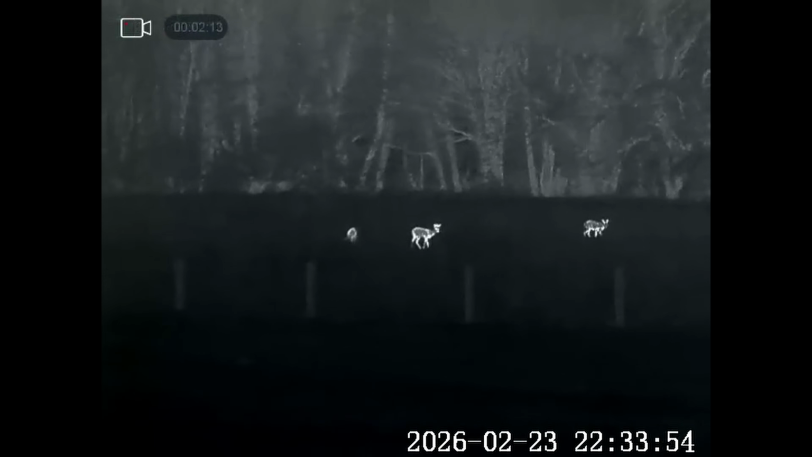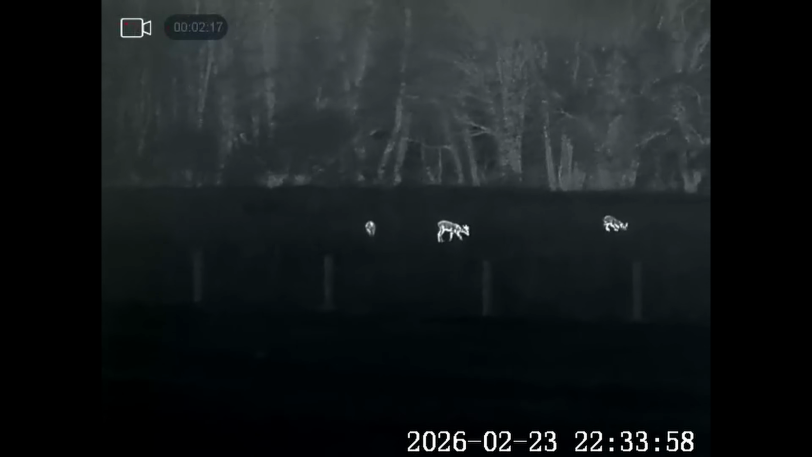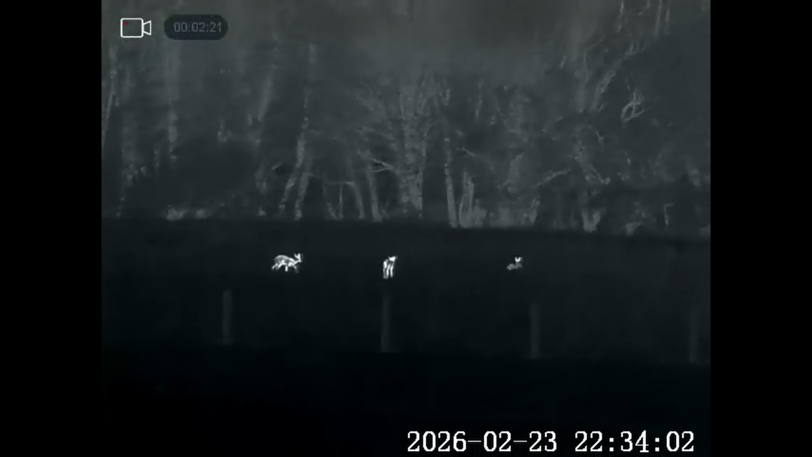Right, we've got another 3 roe deer in the field just across from me. We've got a roebuck, a doe, and probably last summer's youngster. What will happen is, if the doe's pregnant, once she gives birth, she'll chase off the youngster, and then it'll have a life of its own without mum. As you can probably tell, the thermal image isn't very sharp anymore, and that's because it's absolutely chucking it down here.